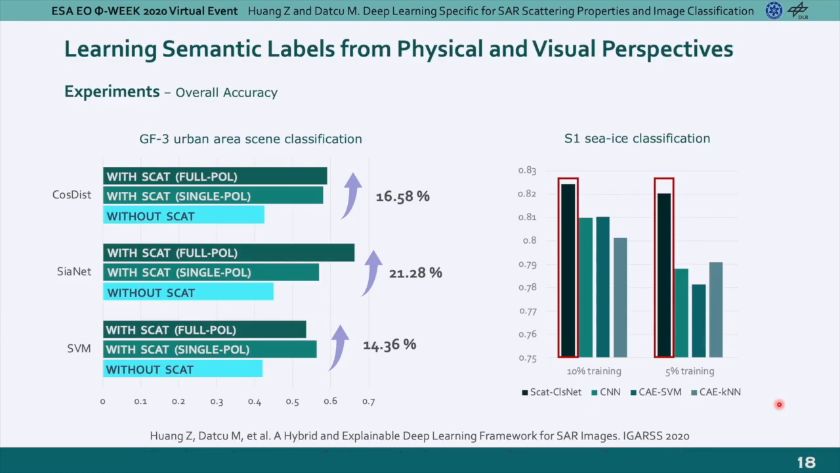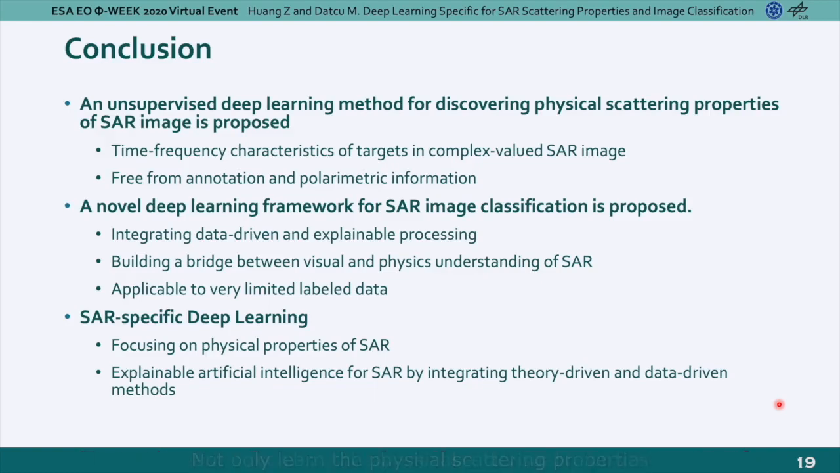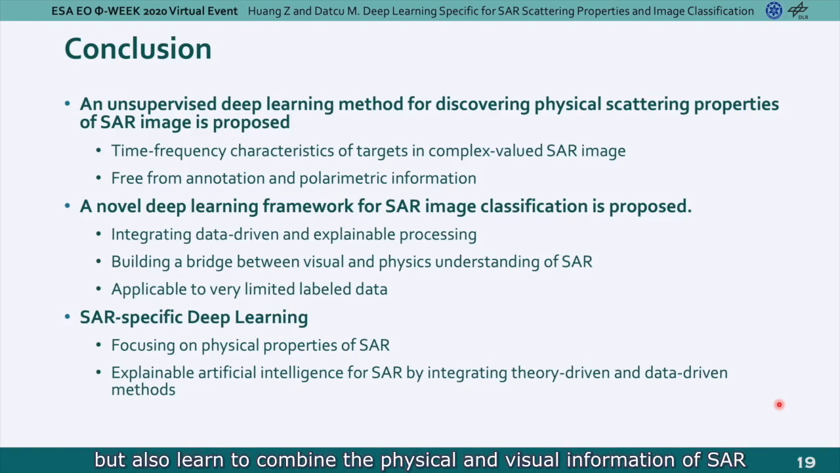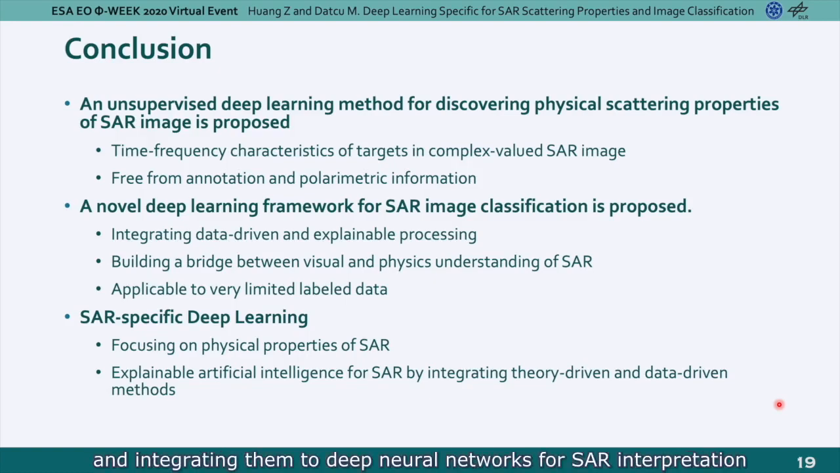So to conclude, we did research on SAR-specific deep learning methods, not only to learn the physical scattering properties, but also to learn to combine the physical and visual information of SAR for image classification. Our work focuses on discovering the physical properties of SAR and integrating them into deep neural networks for SAR interpretation in order to build a physics-aware artificial intelligence system.